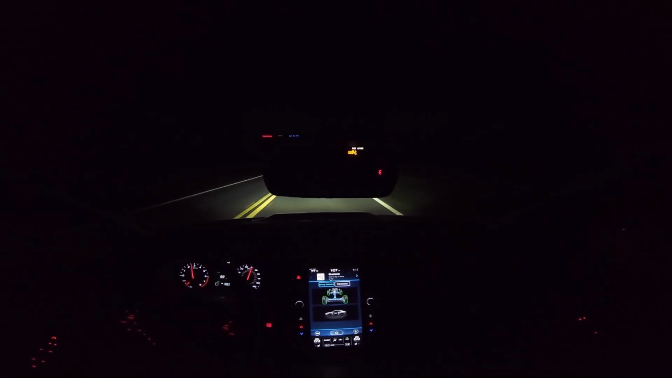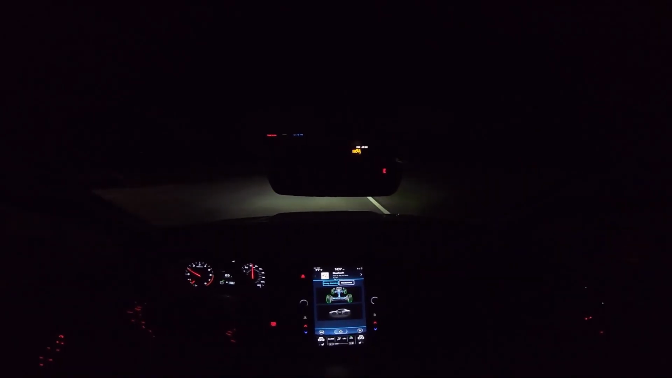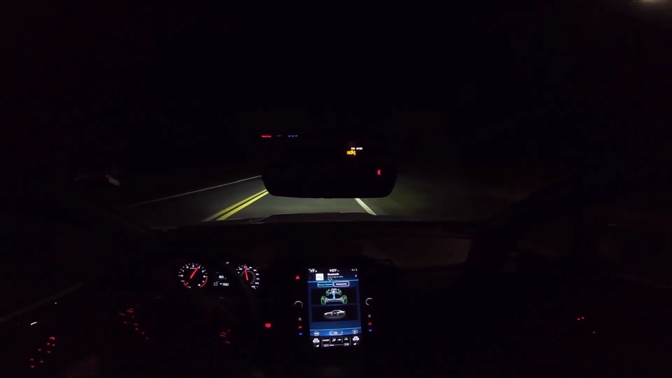Look at that. Woo! And let's see how she bites and handles these curves. Handles these curves and everything wonderfully at night. It's my first time pushing this car like this, and it has automatic high beams. It's the first time pushing it in these type of turning situations, but it sees everything very clearly and gives you a lot of confidence.